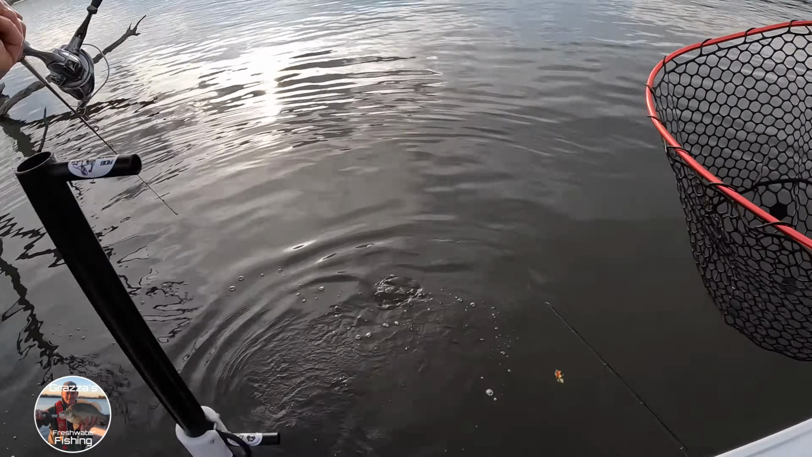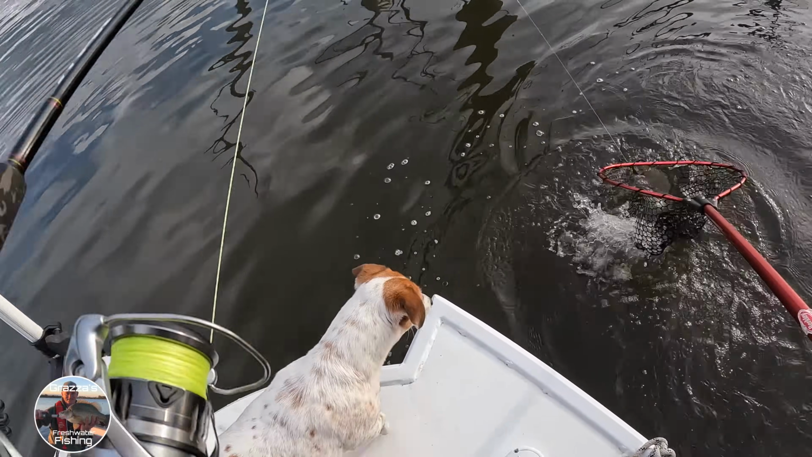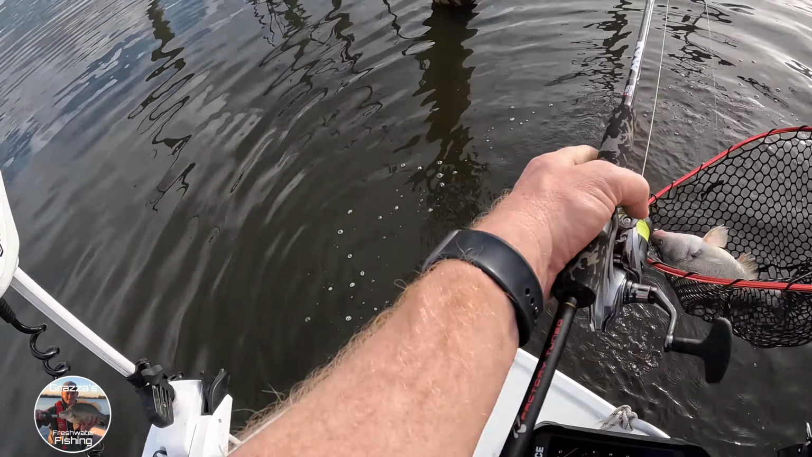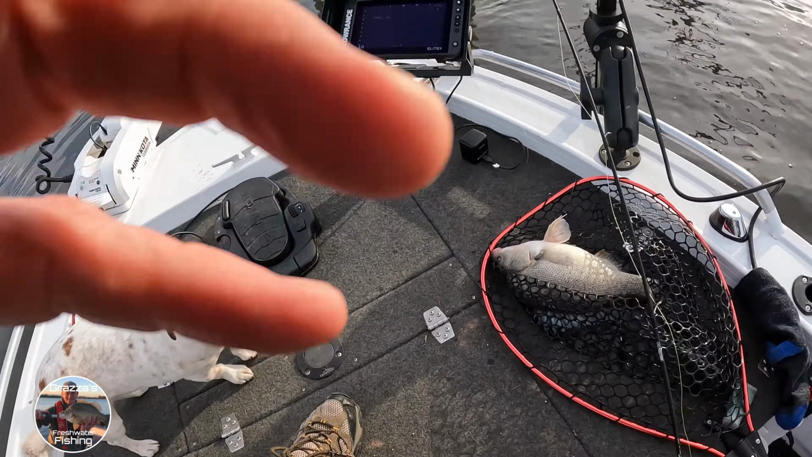There's a big school of reddies in there, and you could see him, he's come up from the bottom and grabbed that. He's grabbed that at the boat. Yeah, he's not bad. Ripper.